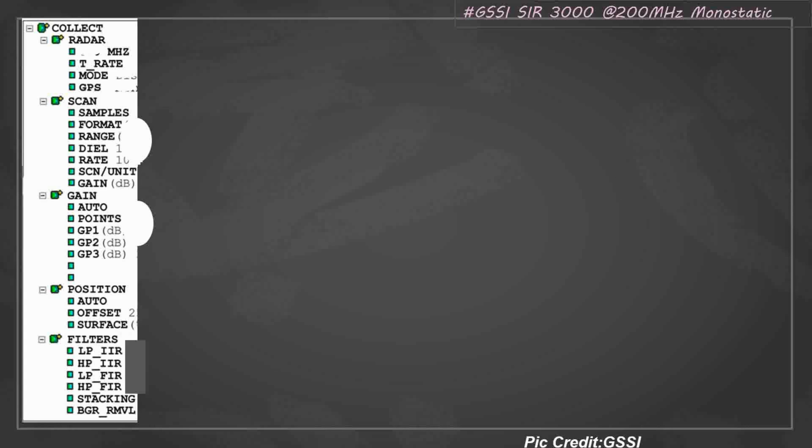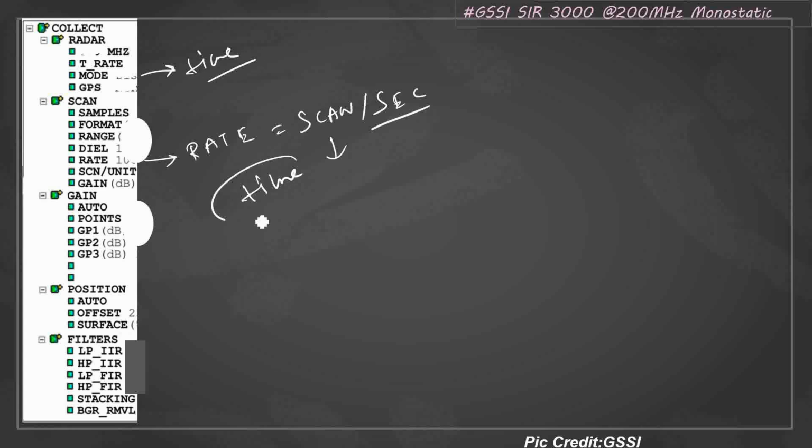So the next point you can see here is called rate. What is rate? Rate means scans per second. And you remember that I mentioned in the mode that mode could be time based. If you are collecting data based on time, then this is very important.